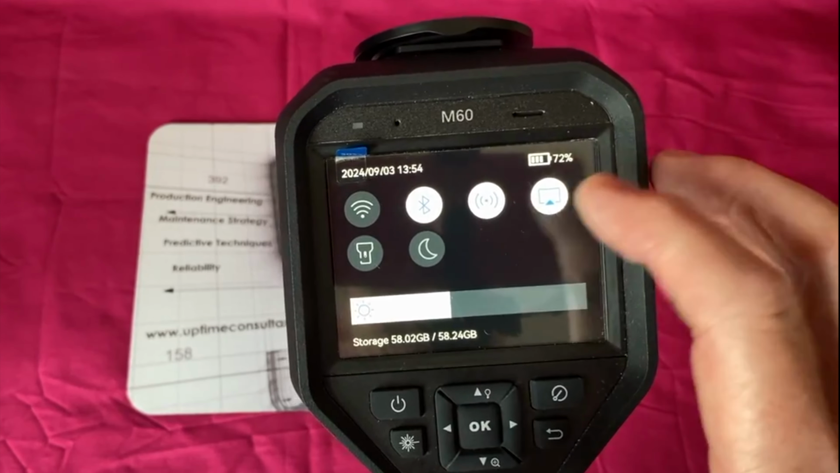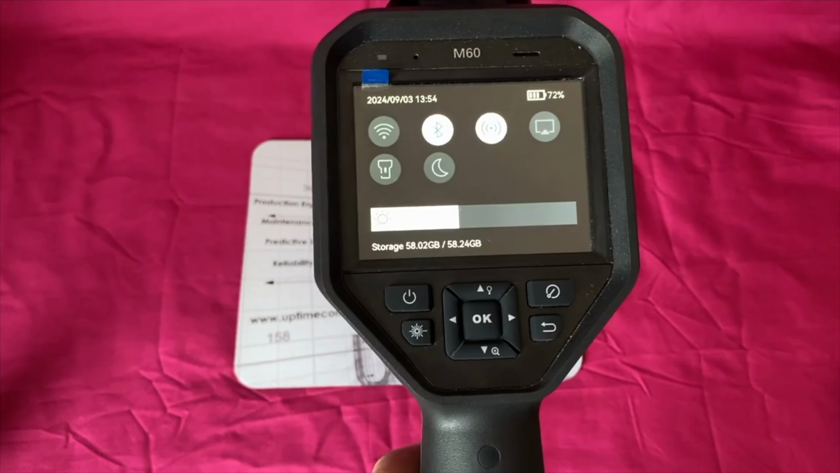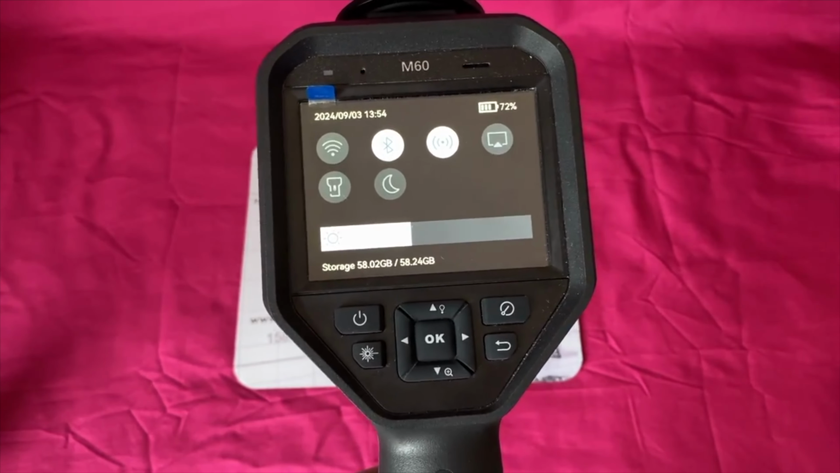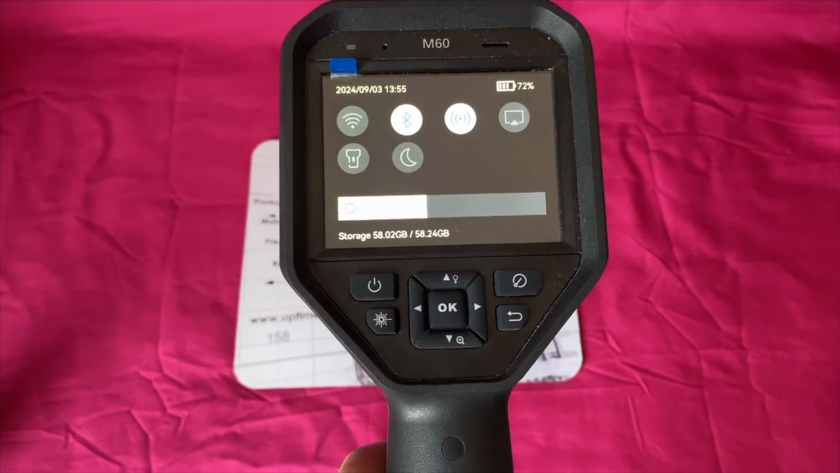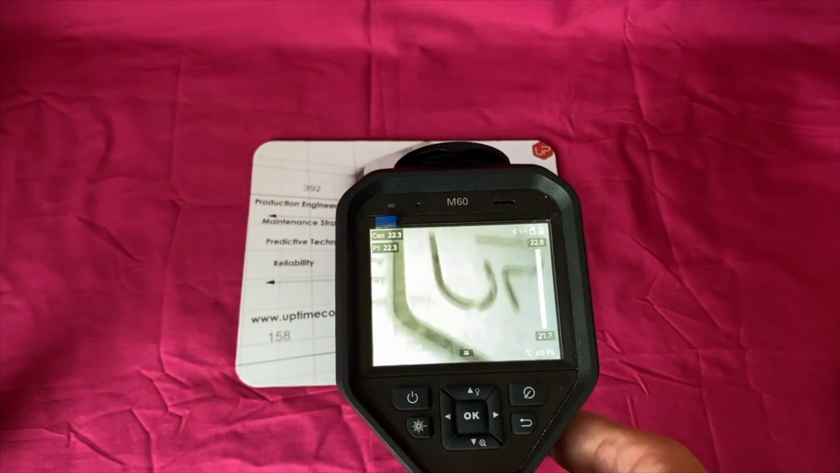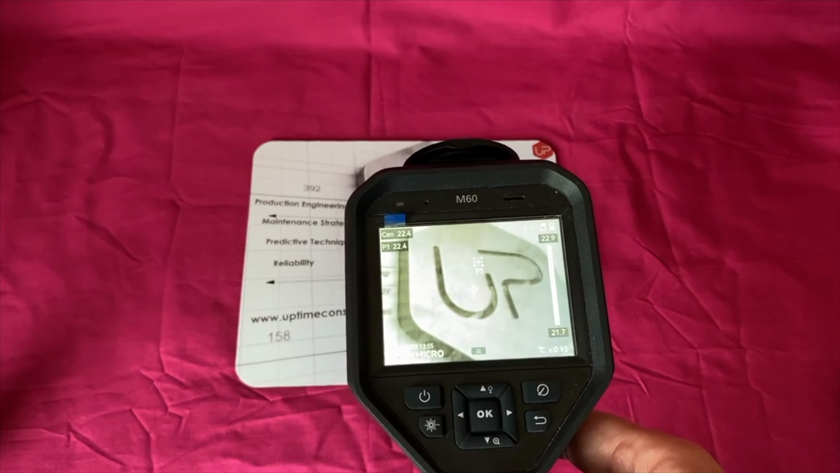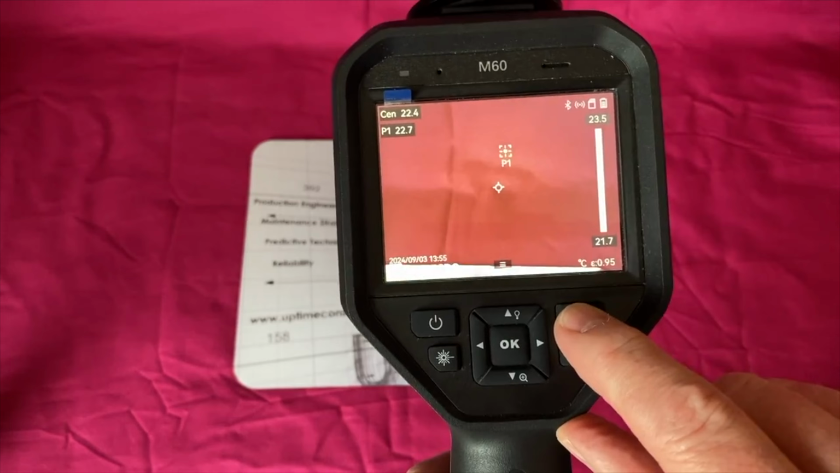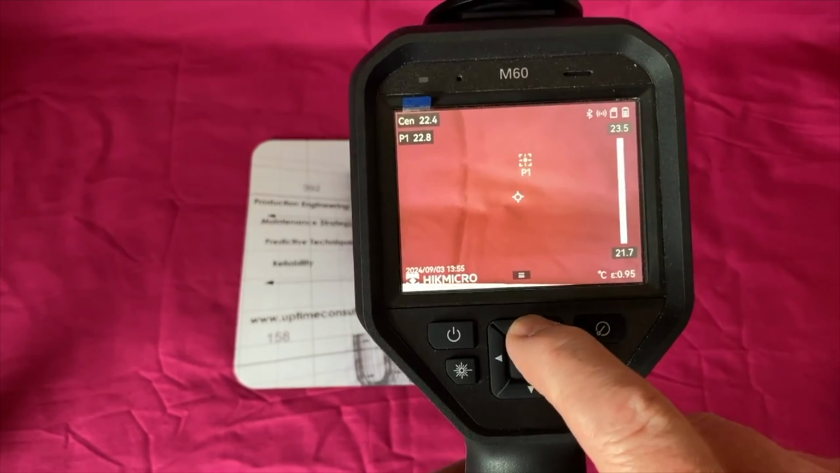Got 72% battery here. Now, bearing in mind, we played with this yesterday for about an hour and a half, I think the device was on. And then probably another hour or so the other day. And again, we're only at 72% battery. The batteries in this one on a full charge will last apparently 4 hours apiece. So you've got 8 hours of battery charge you can carry with you. The other buttons are for, this is manual calibrate. So if I ever want to calibrate that, press here. This is the return button. This one up here is that light button.